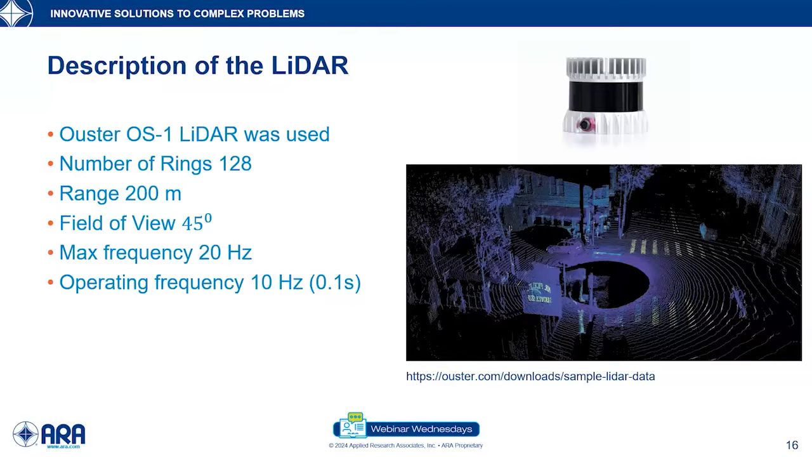The LiDAR used in this study had 128 sensors. Therefore, we obtain 128 ring-shaped scans from each scan. The range of the LiDAR was 200 meters, and the field of view was 45 degrees. The maximum frequency at which it can collect data is 20 hertz. However, in this study, the operating frequency was kept at 10 hertz.